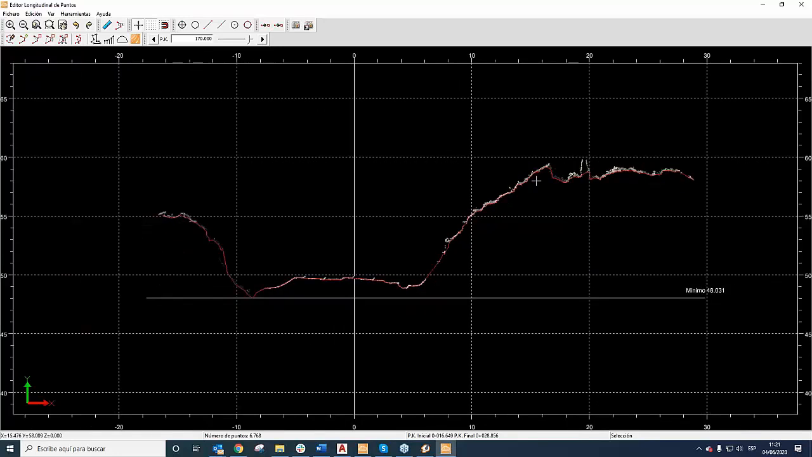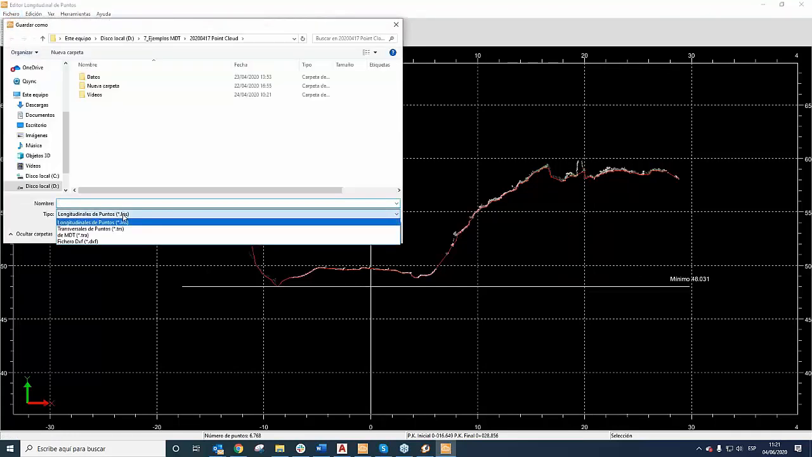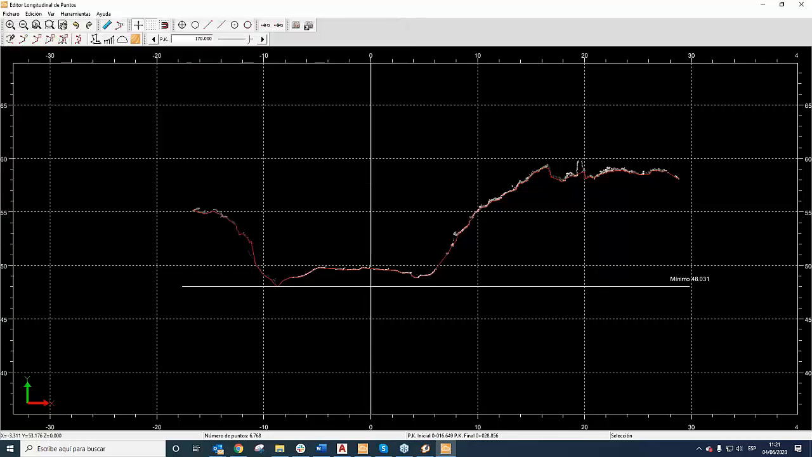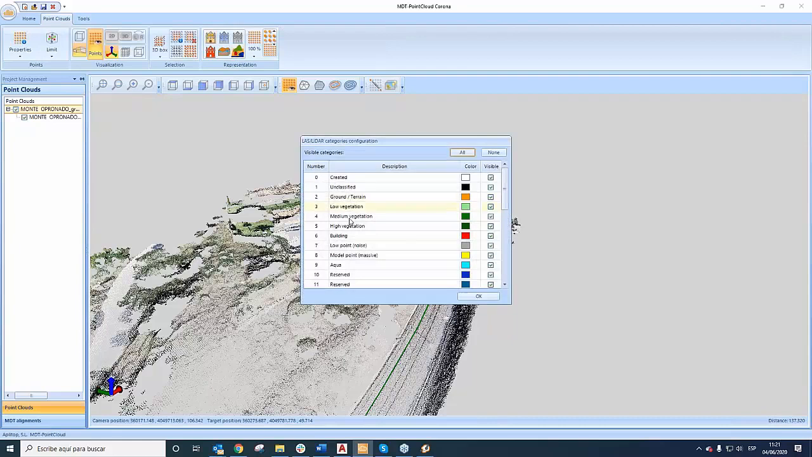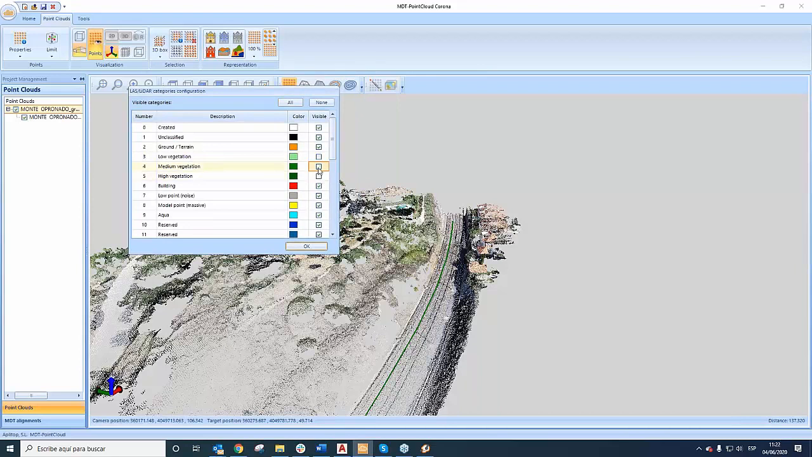So now we are going to repeat the same workflow to get the same thing, but only filtering the points by category. I'm going to export in MDT format, accept points, save. I'm going to repeat as I said before, but in this case I'm going to delete the vegetation. I only use the ground terrain, the building, and the rest of the categories.